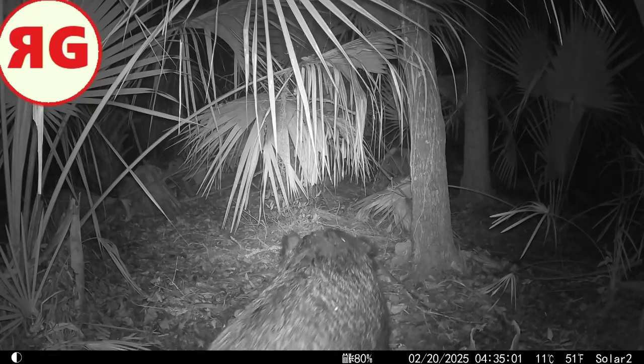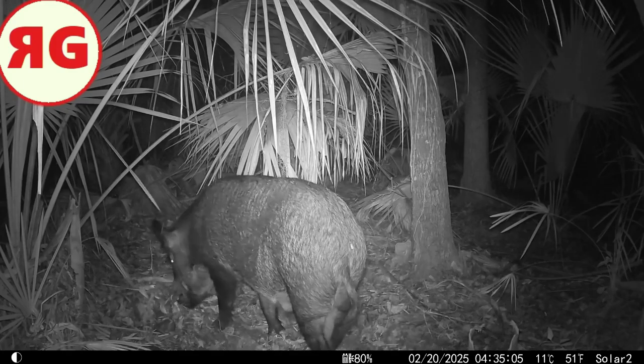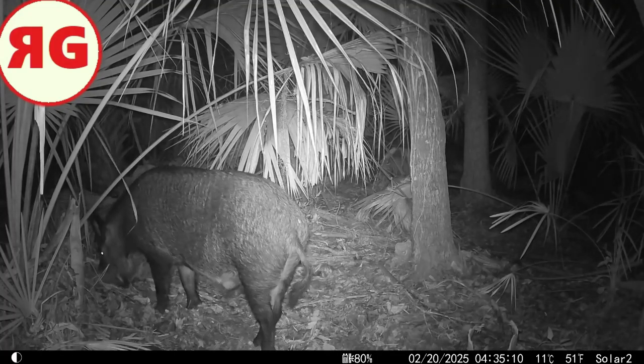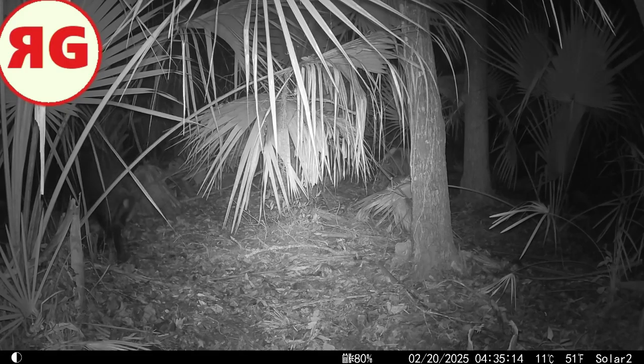Here's the same location. Look at the tusks on this guy, man. I mean, on her. You know, people say, oh, the males are aggressive and they're dangerous. Well, they all are. So treat them all with respect.